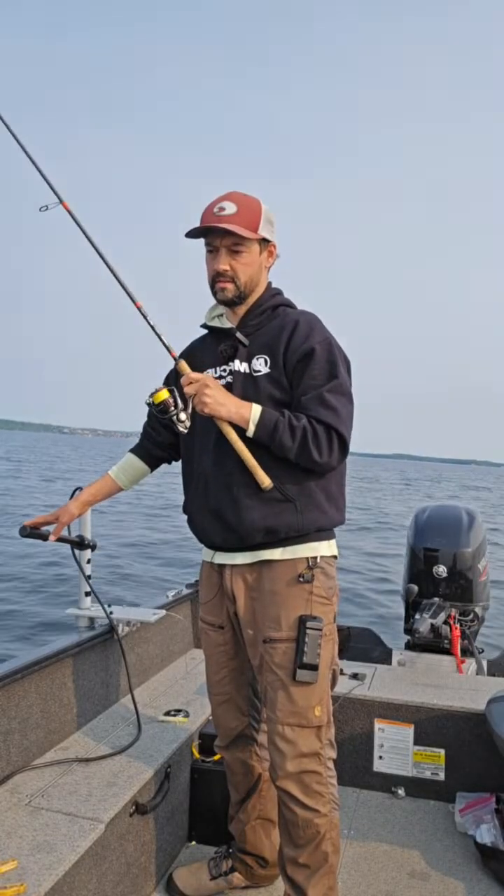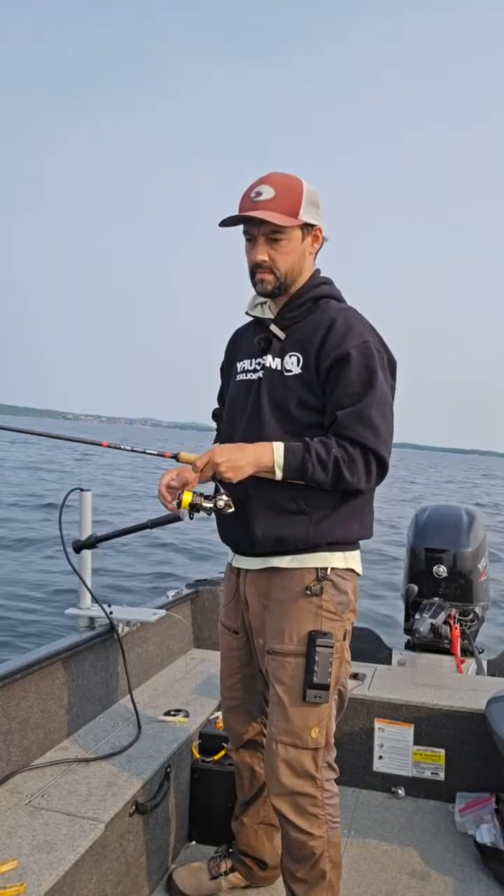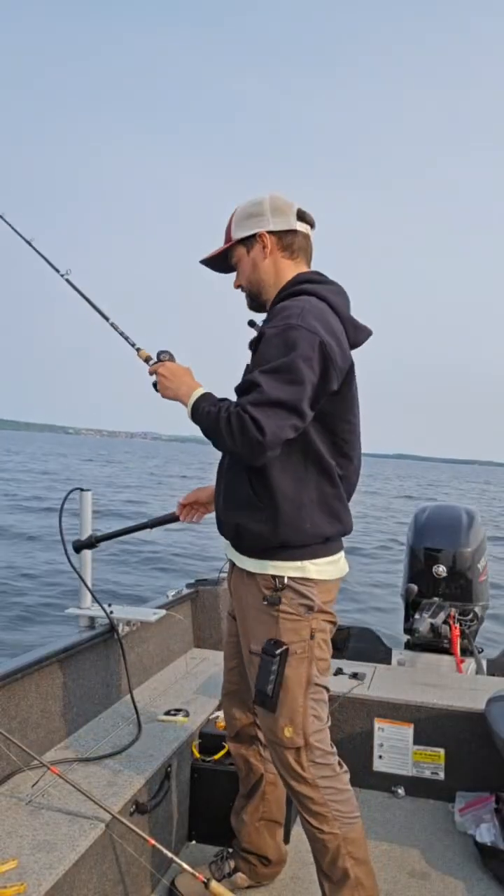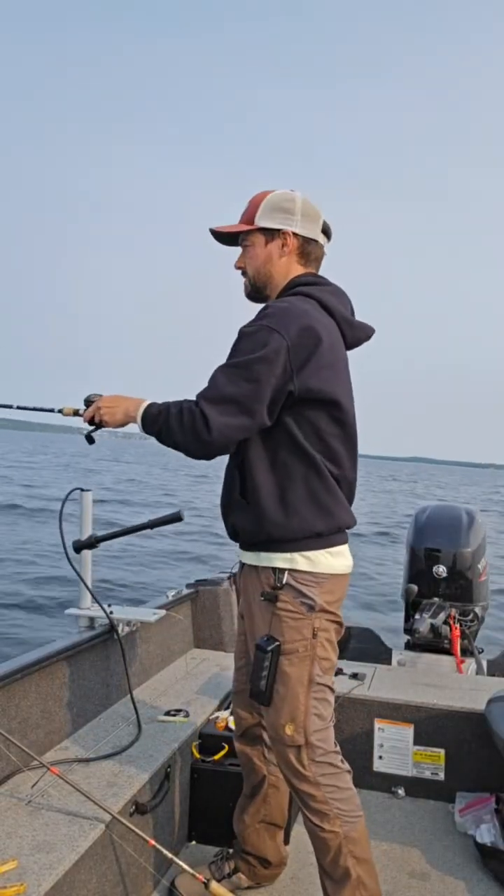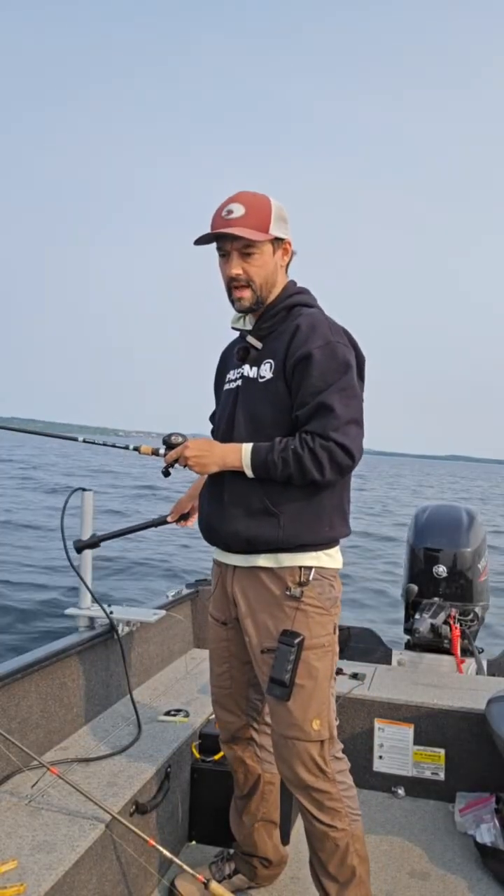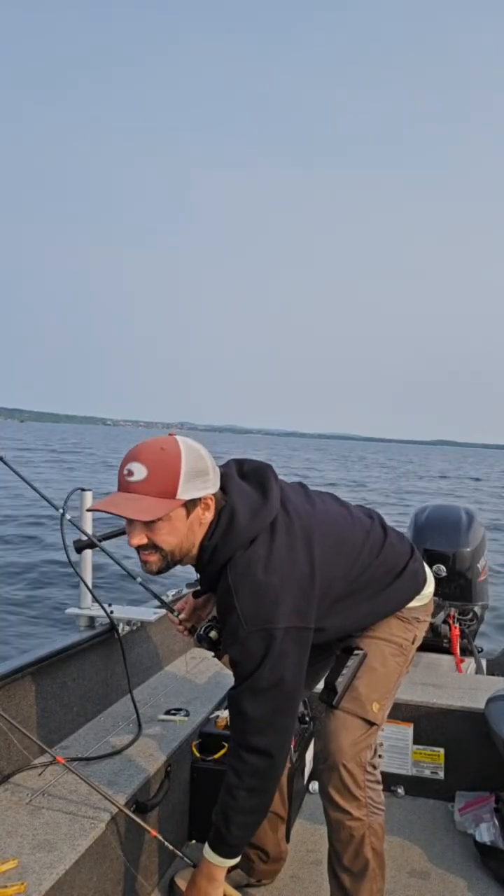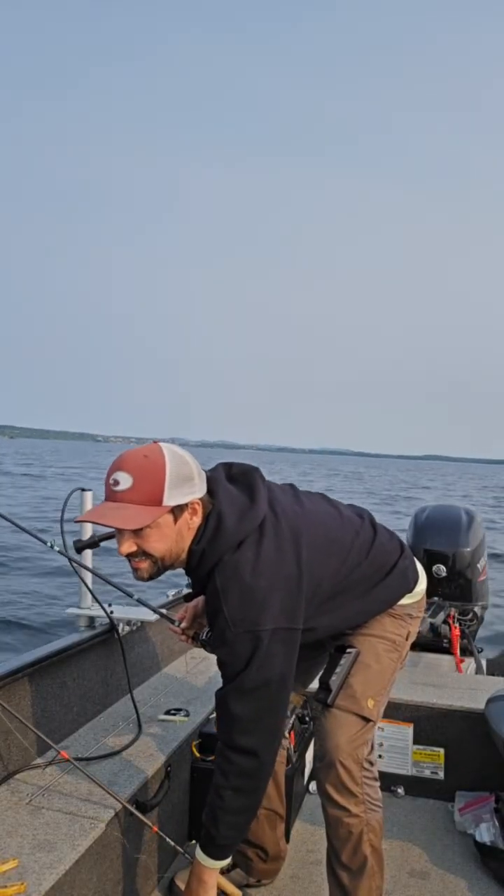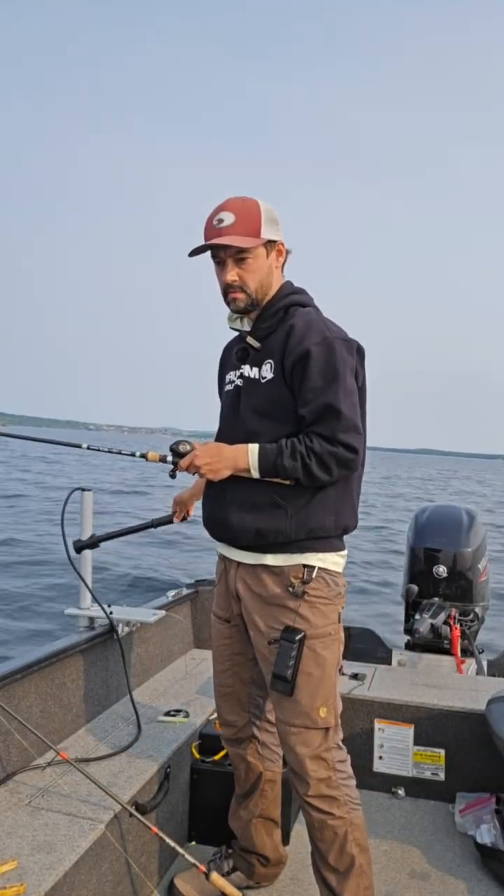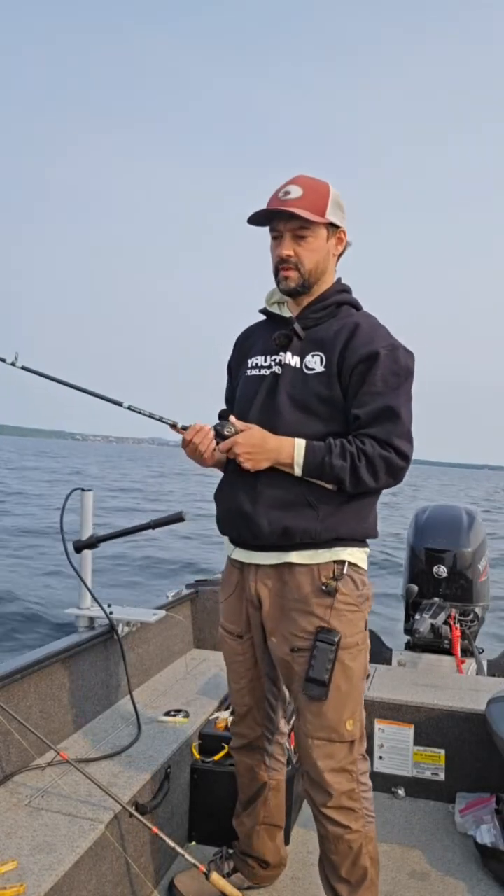All right, there's a Laker 30 feet out here that is not moving, so we're gonna drop a spoon on his head and see if he's intrigued.